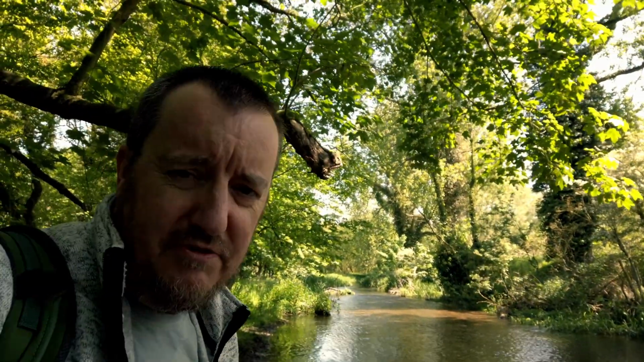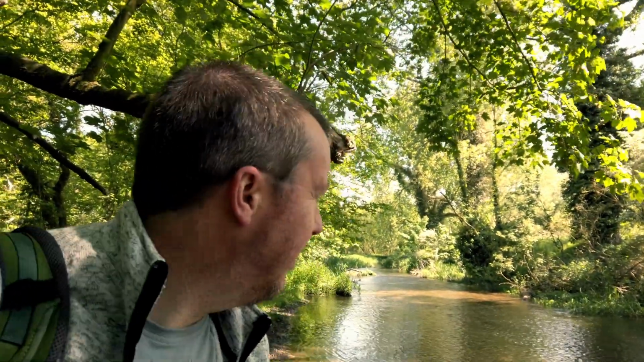I'm following a bit of an unofficial path here, I think, and it looked on the map like it might head down to the river, but so far it seems to keep consistently turning away from the river. But I can hear water, so maybe there's something down here. I'm not sure how effective it'll be, but I've just done one picture with each filter, just looking down the river here. It's a little bit dark, but the trees in the distance are glowing quite nicely in the sunlight, so it might come out, we'll see. Anyway, I'm going to head back the way I came now, I think, and see what else I can find.